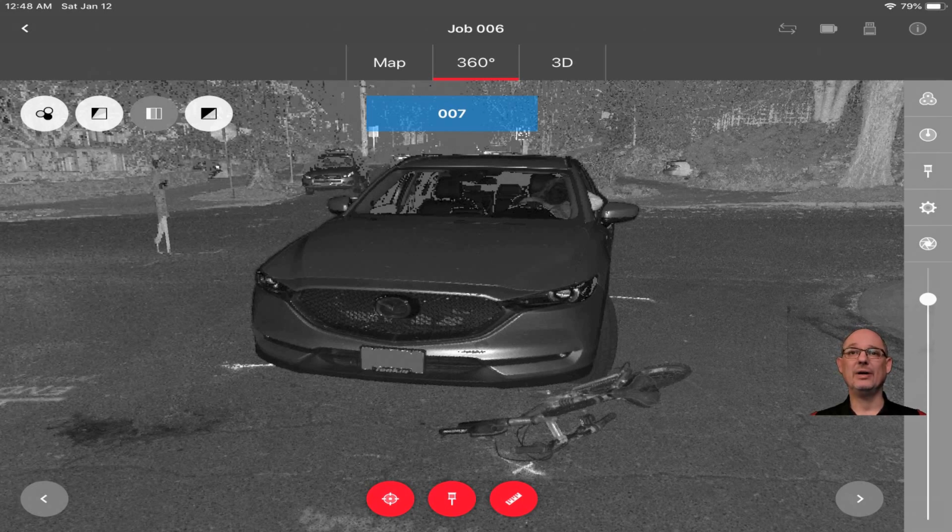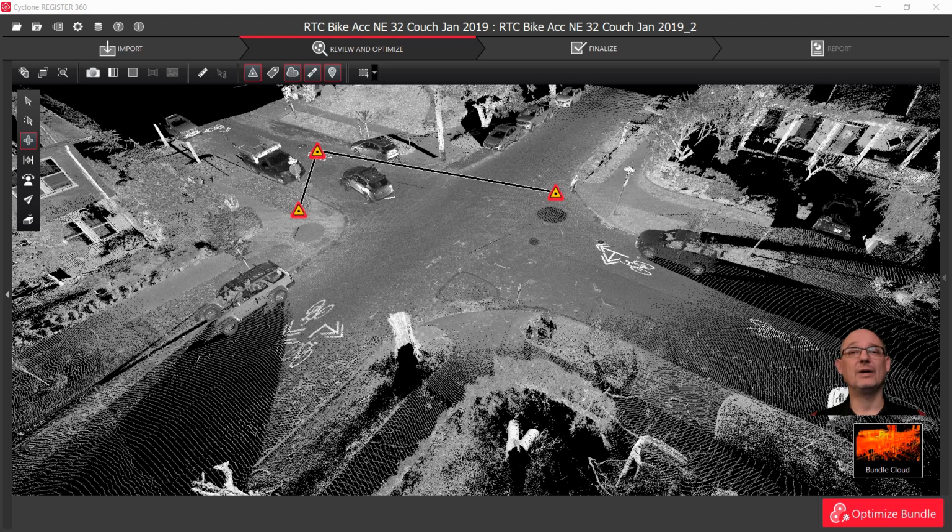So let's break into where we're going to get now into Reg 360, but that's this capturing of the scene. And what we're going to do is we're going to get into Reg 360.